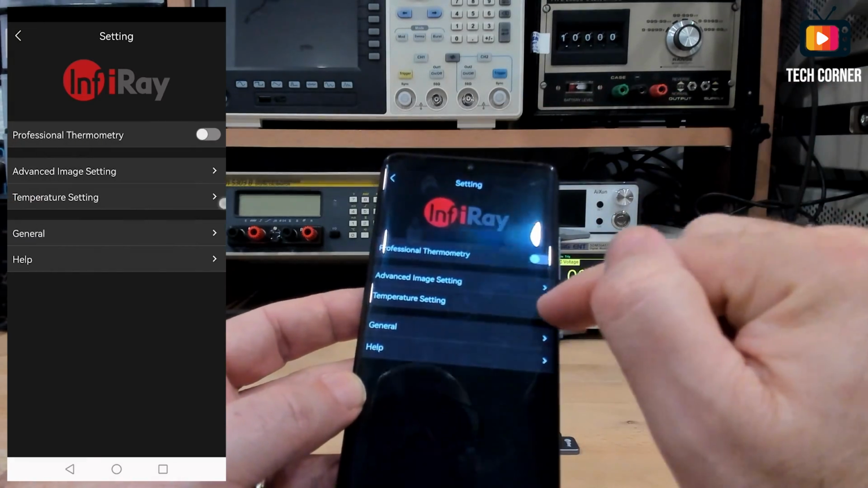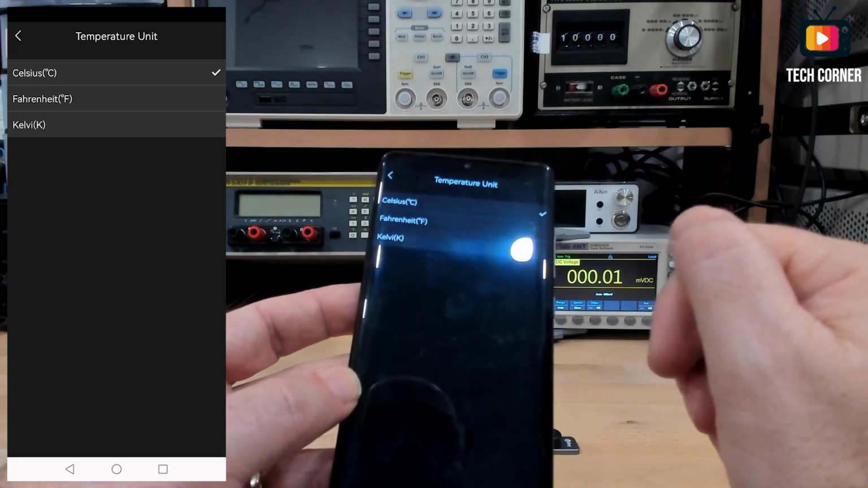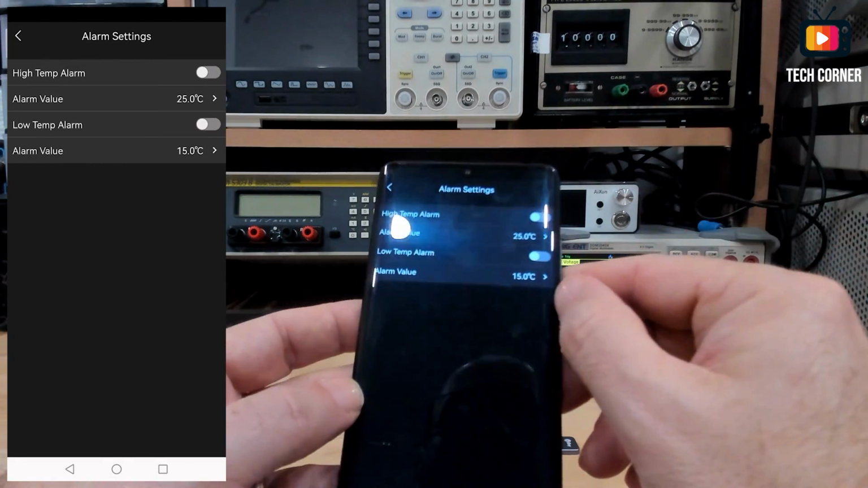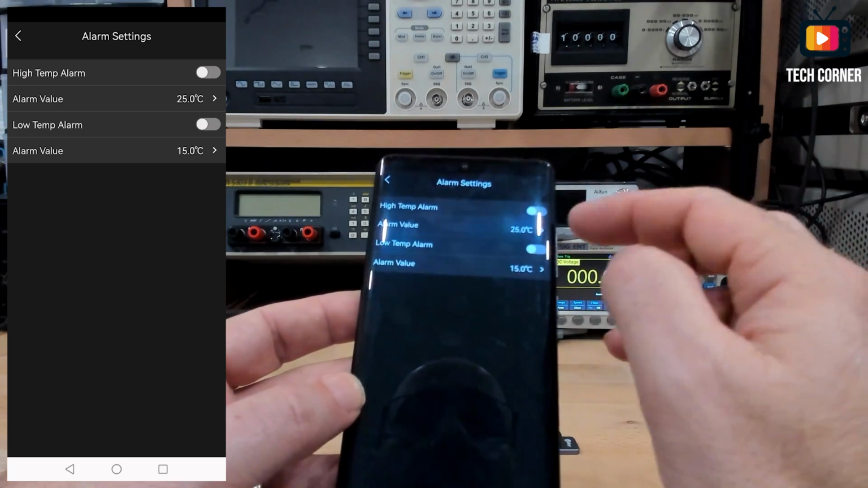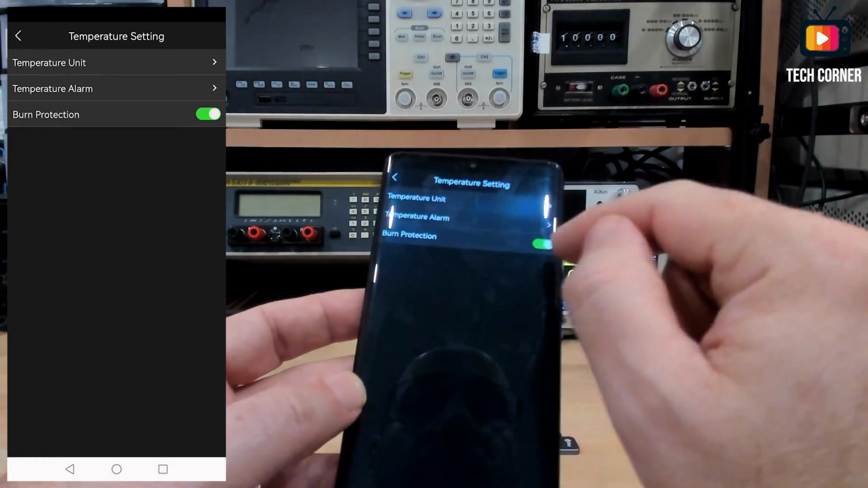Also, you have the temperature setting, units: Celsius, Fahrenheit, or Kelvin. You have also a temperature alarm: high temp alarm, alarm value, low temperature alarm, and alarm value. And a burn protection.